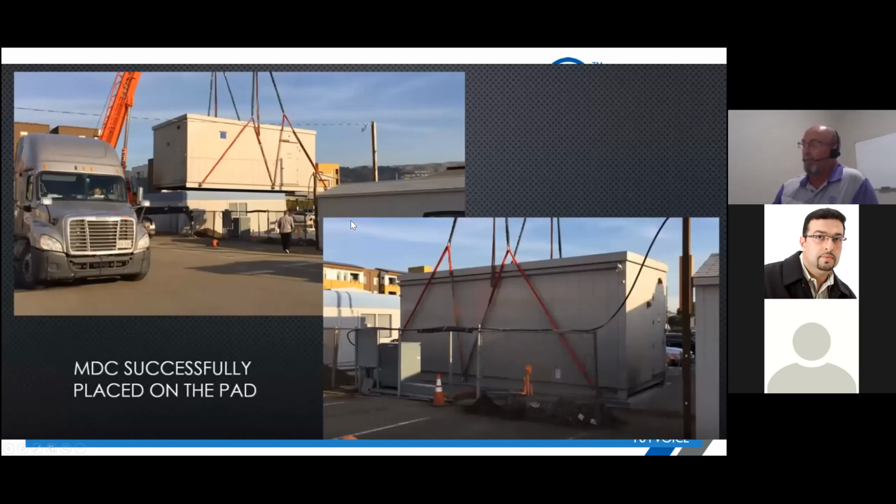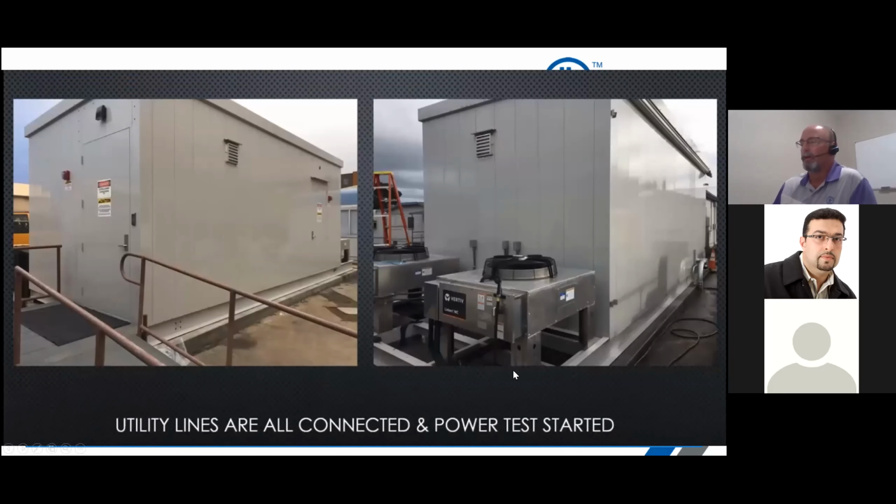A couple of pictures for you. I wasn't kidding. We didn't drop it. We did lower it down nice and soft, but it did get dropped into the organization out in their parking lot, basically. So this was really cool. We put a data center where there was no data center, hooked it up, and provided cooling. This thing had security, cameras, access control, and so on.